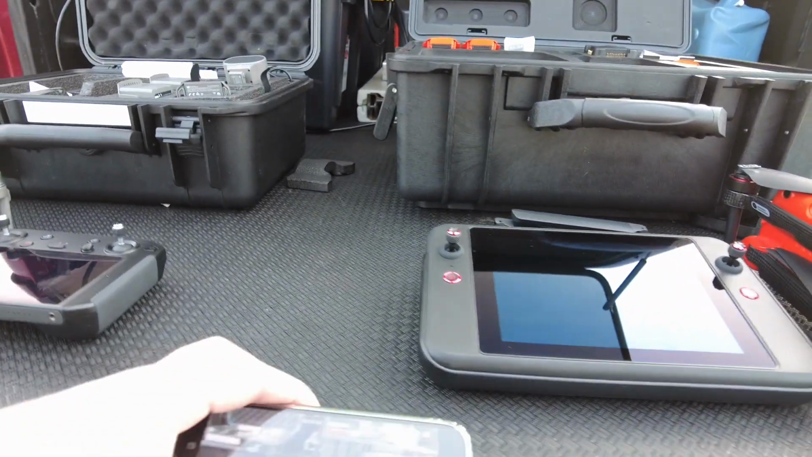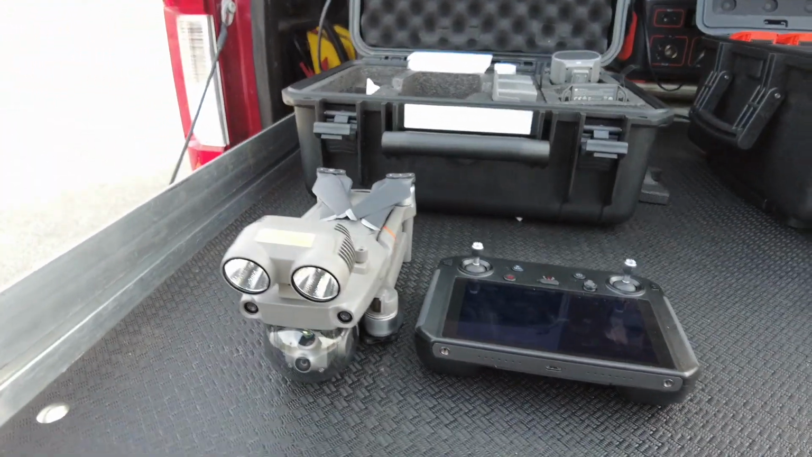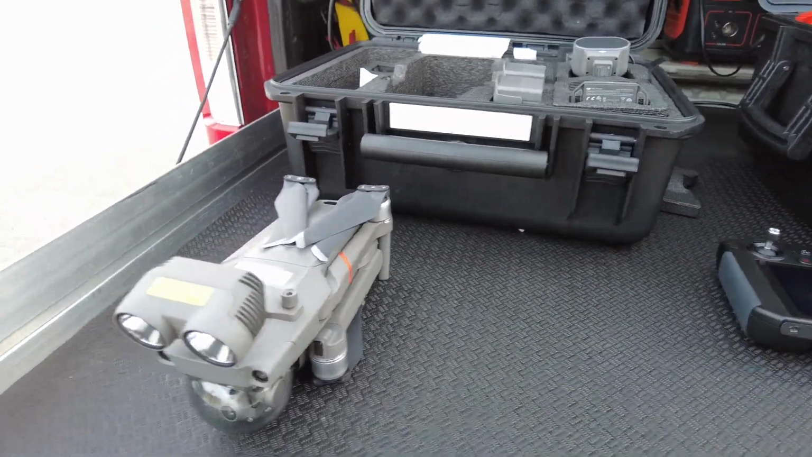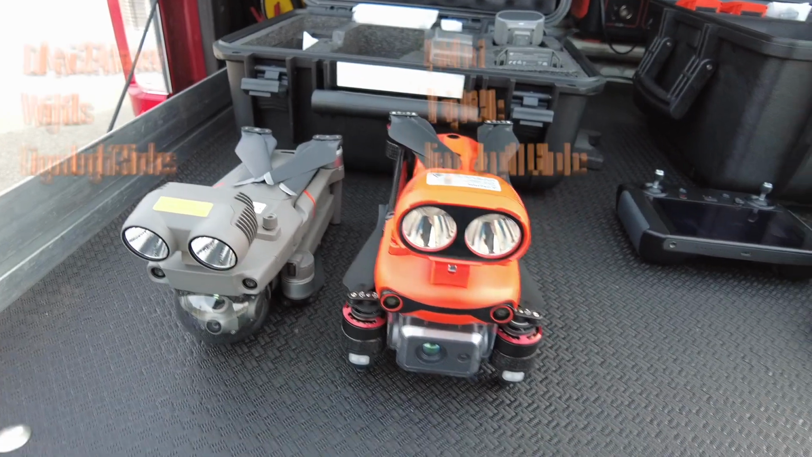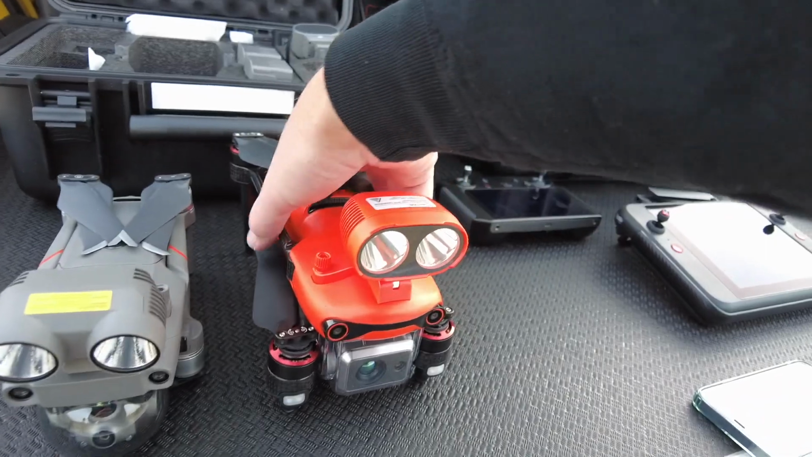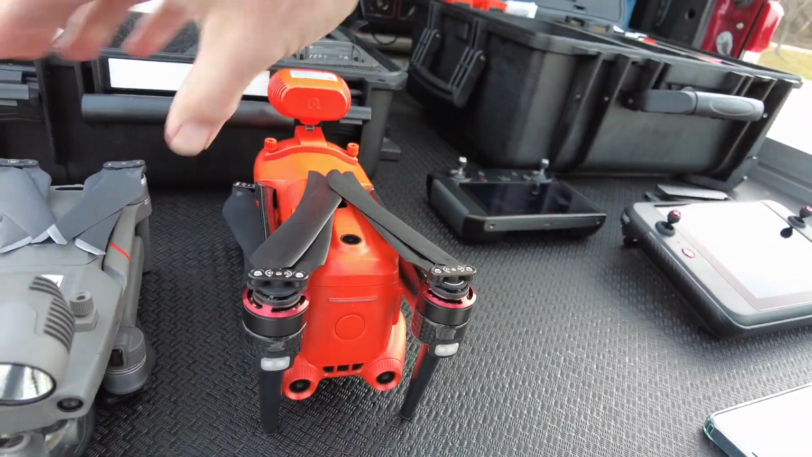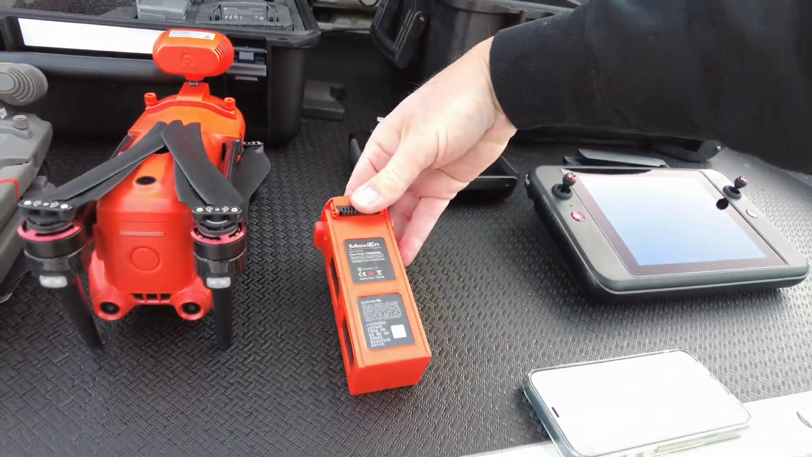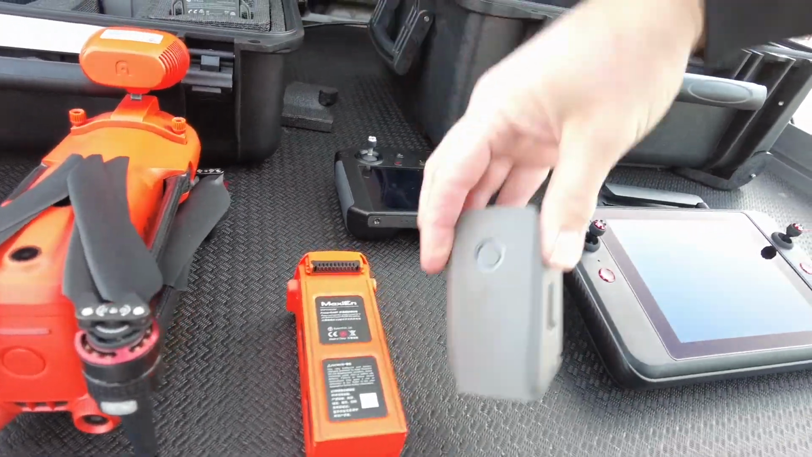Okay, now we'll talk about some of the differences. First, of course, you can see one of the major differences is the size. And also being a larger airframe, which means we have a larger battery. Battery capacity is greater on the Autel.